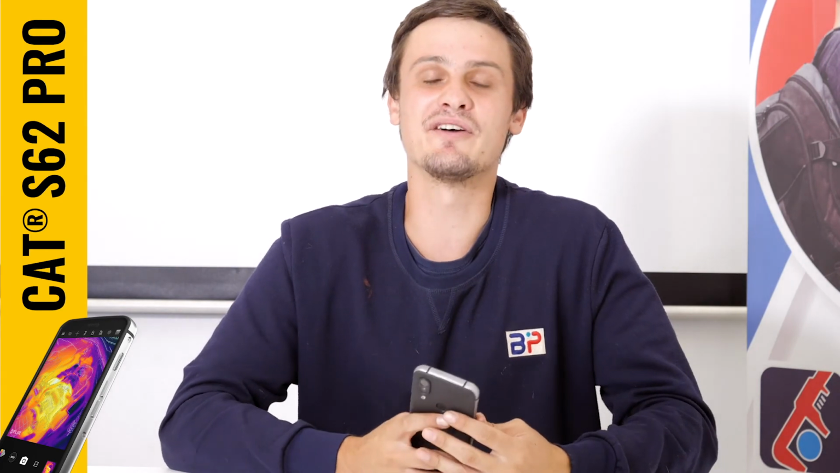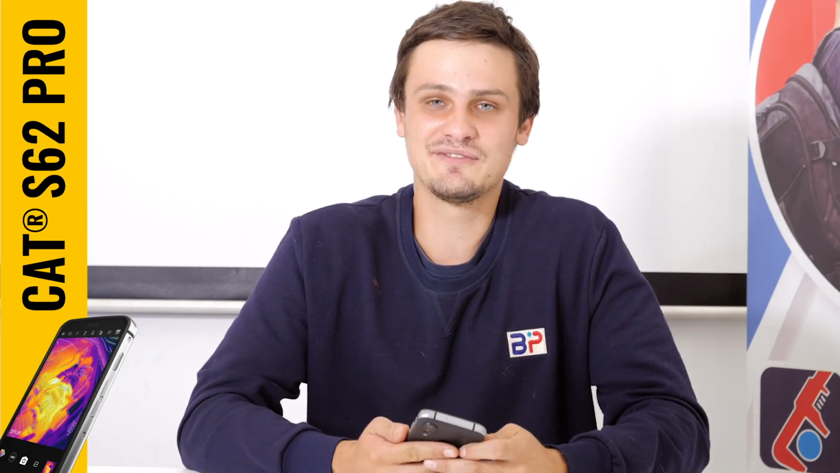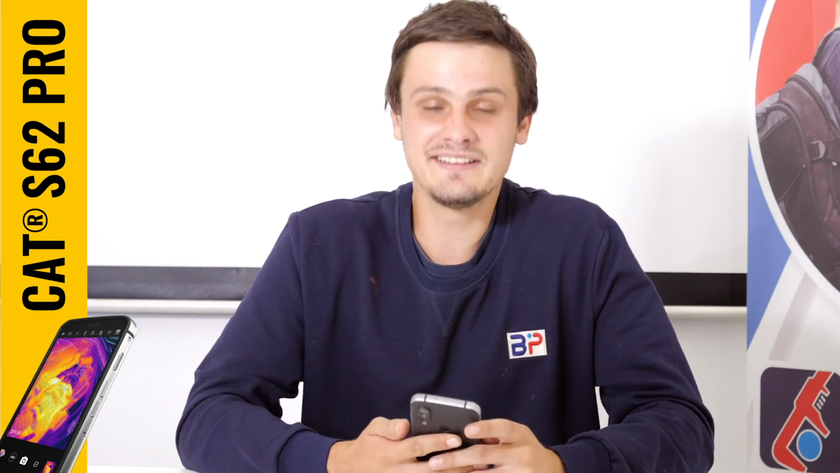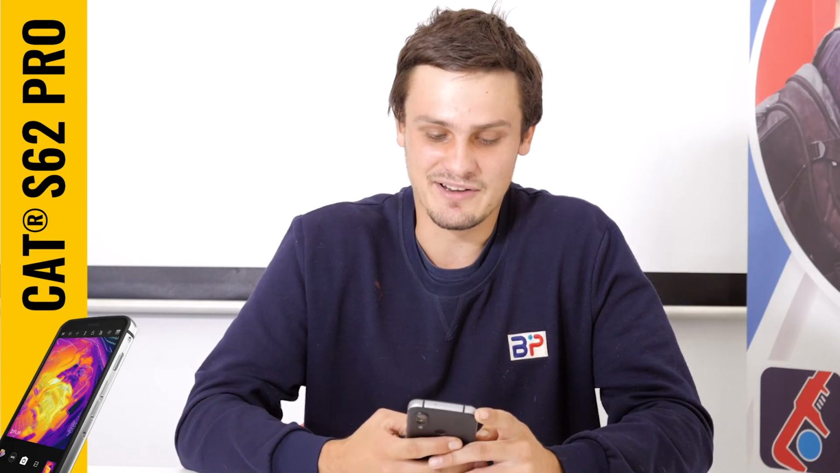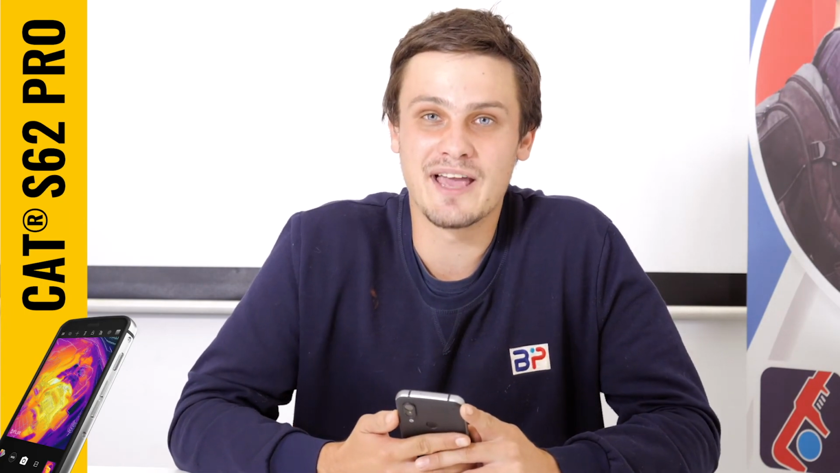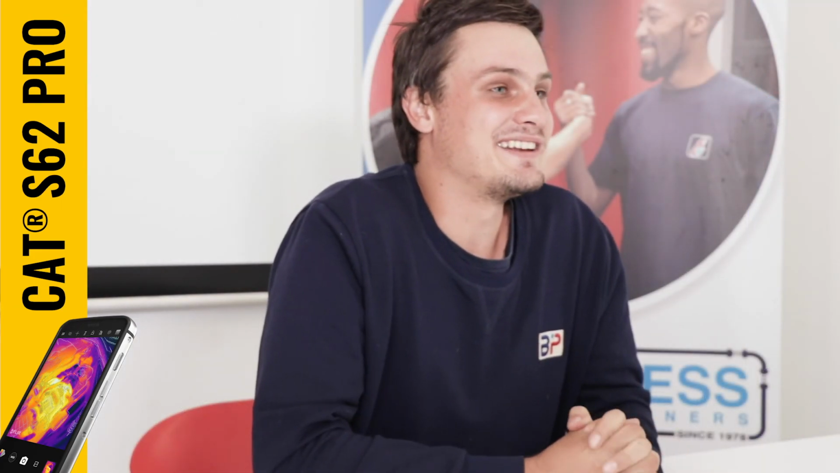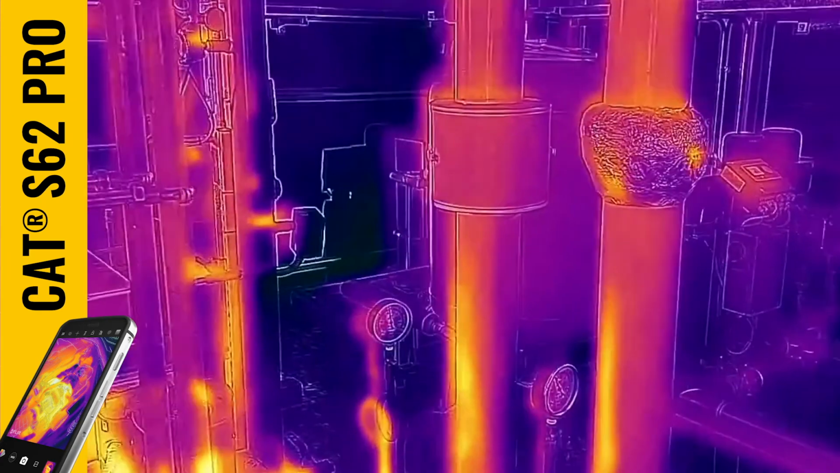I've had the privilege to experience the CAT S62 Pro for the last few weeks, and it's been awesome. The features on this phone are probably some of the best I've seen, and the way that it integrates into a normal smartphone is amazing. You don't have to worry about losing some of your smartphone capabilities. Everything works perfectly. The thermal camera is definitely the focal point of it, since you don't find these thermal cameras